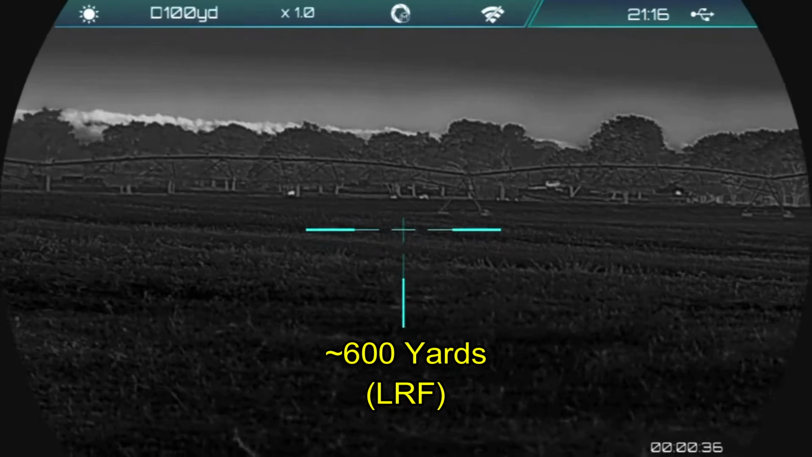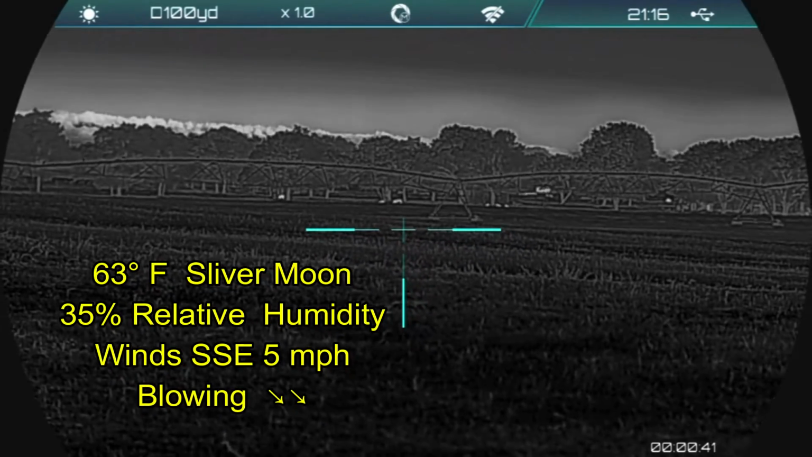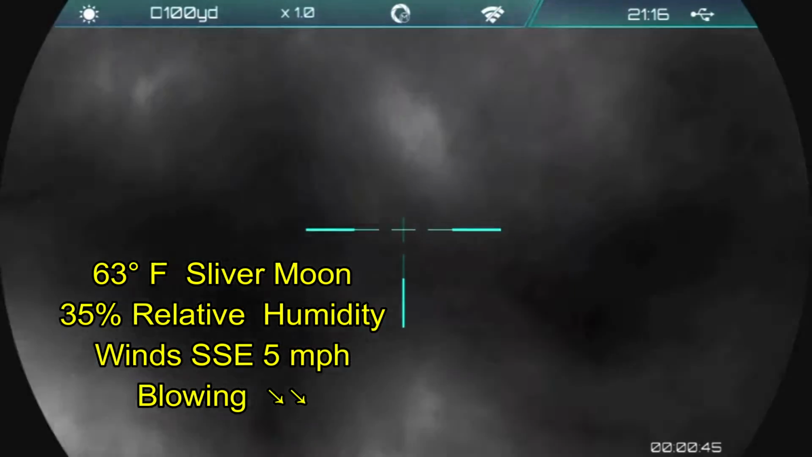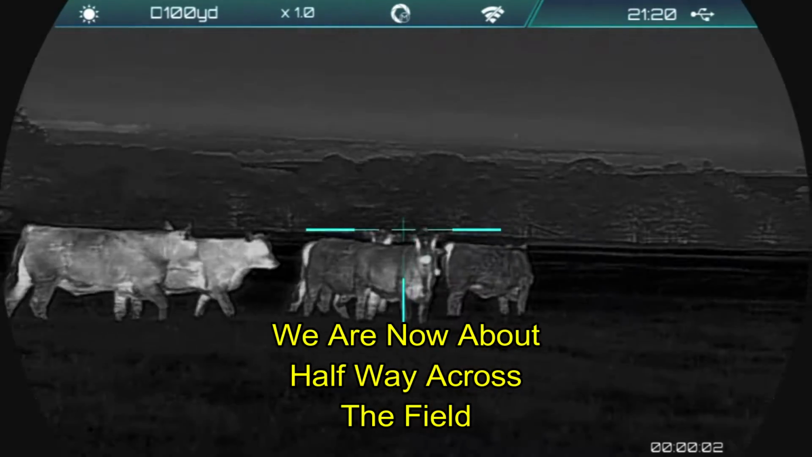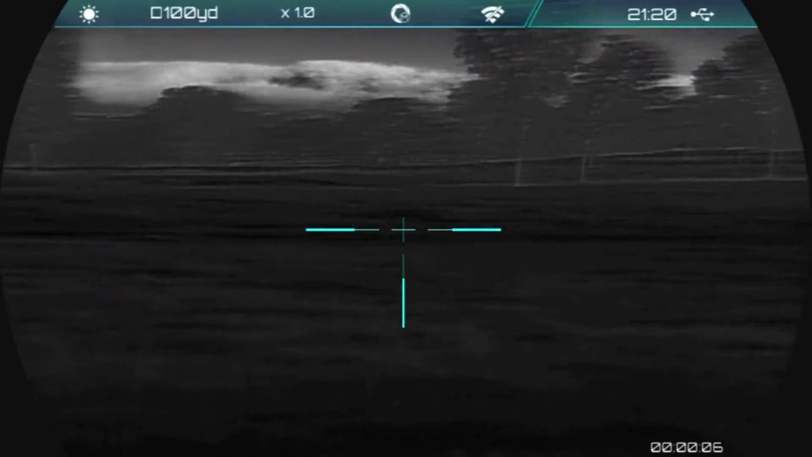Okay, I got video for you. In this field, we also have some cattle that are behind us to the left. 600 yards. Here we go. And so we're just going to go after the hogs. We're now about halfway through the field, and the cattle have started coming with us, which we don't like.